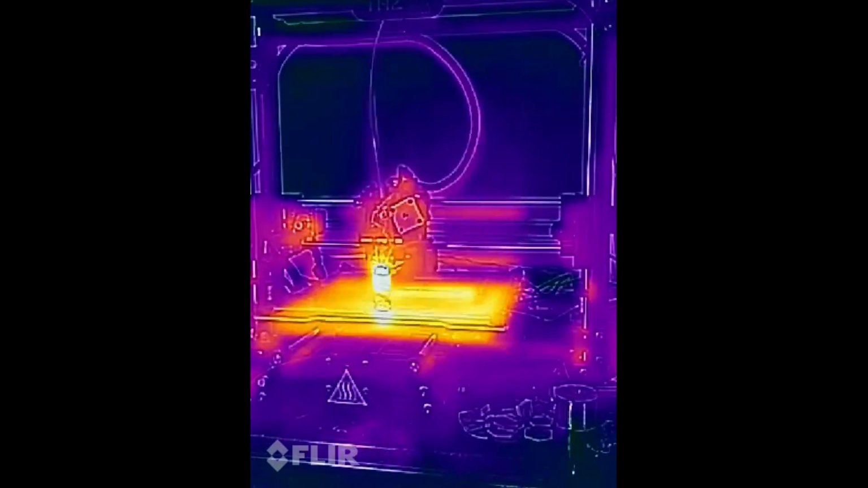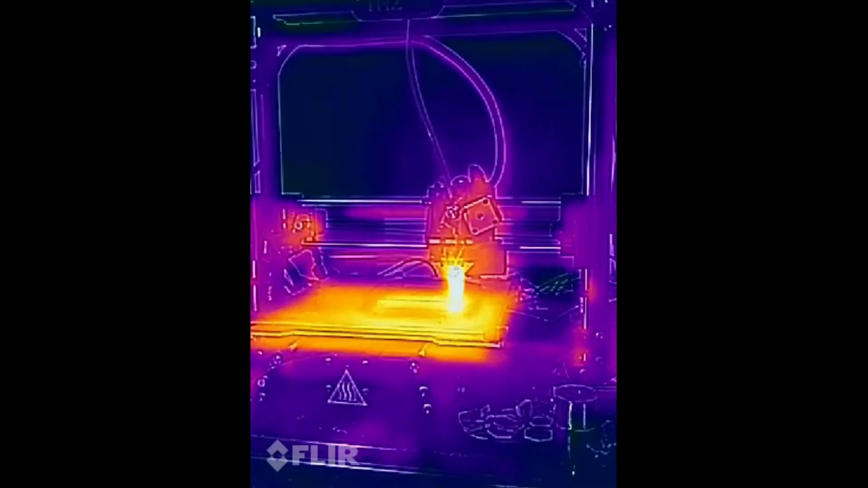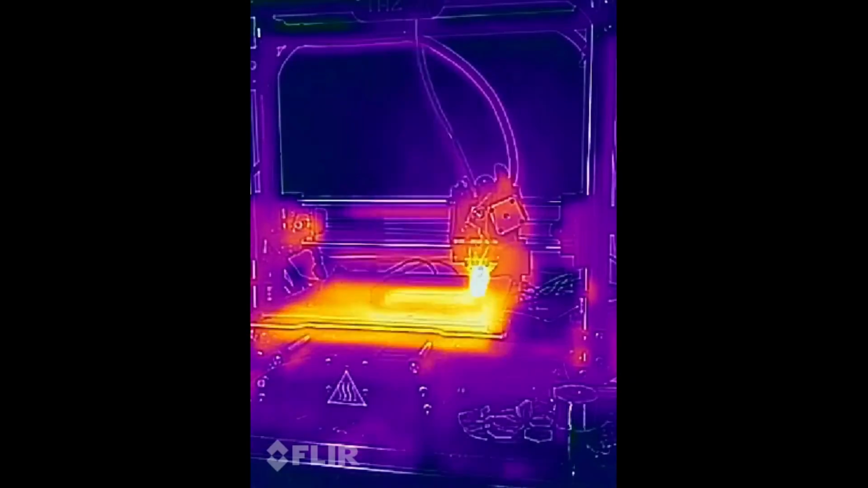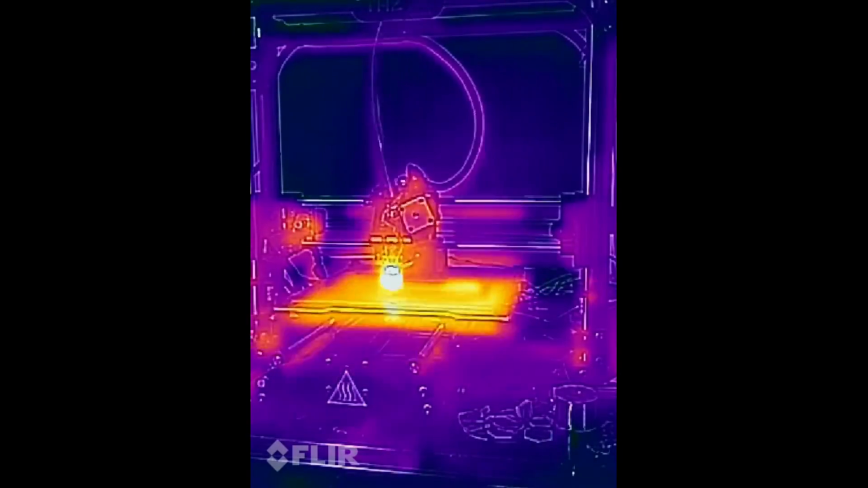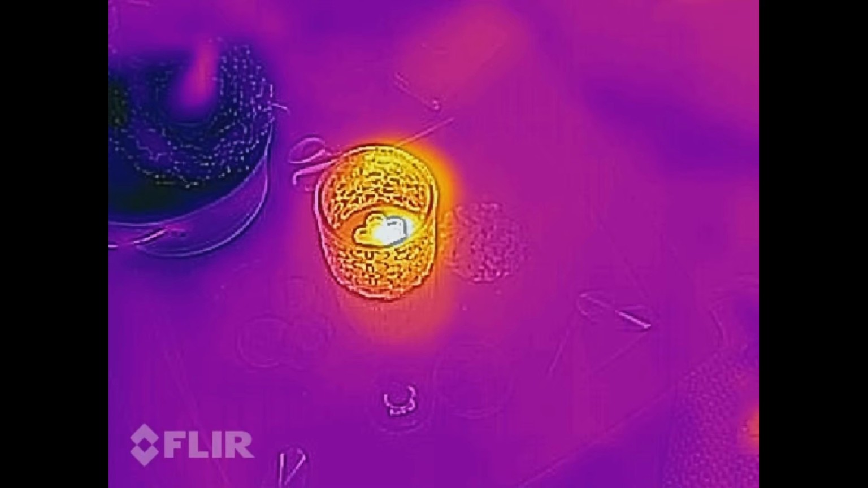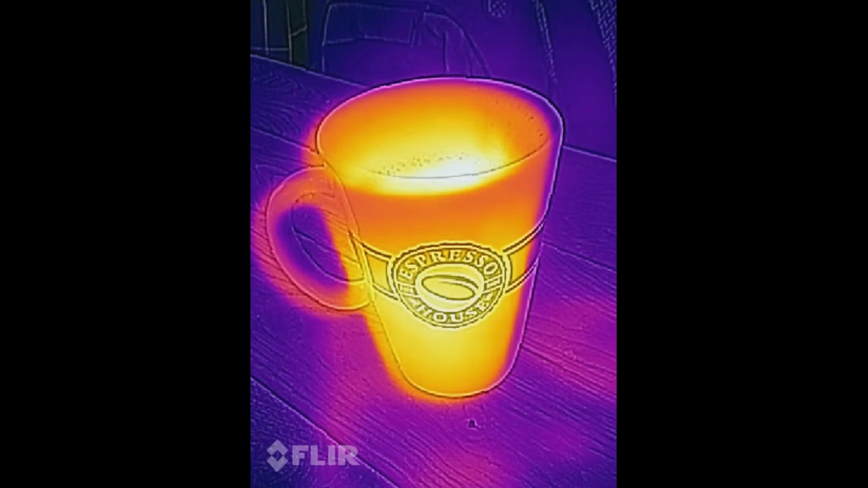This thing can only go up to 150 degrees Celsius, and that means that anything that goes over that is just going to be white in the picture. It just shows as over that temperature. And because of this, you can't use this for things like frying, because you can't actually measure the temperature of the oil. But for building inspection and taking pictures of cups of coffee, it'll work fine.